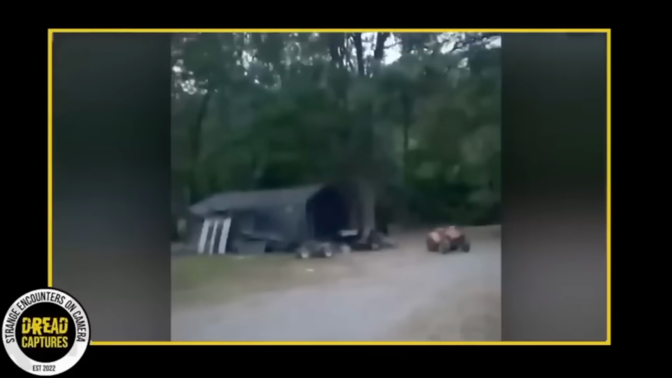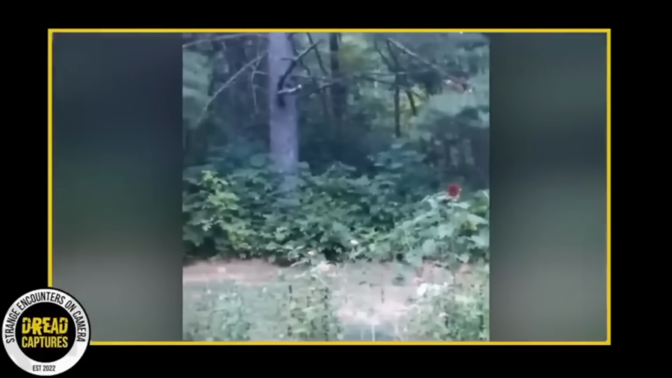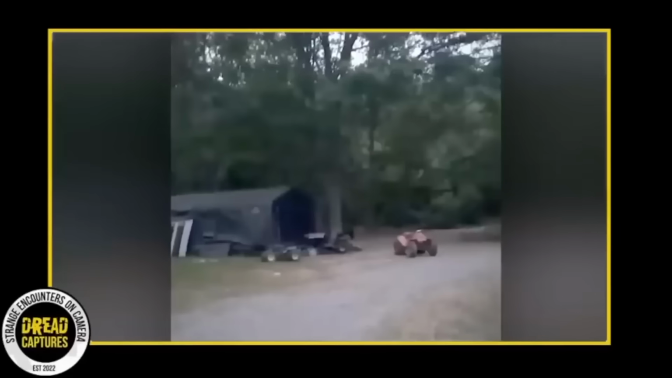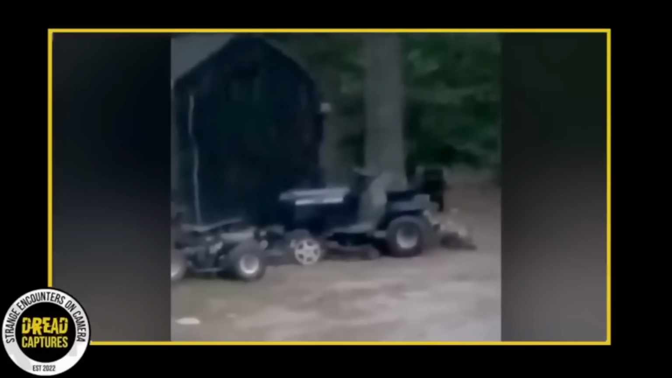What is going on? Is this an intruder spying on her children? Or is this really some mysterious cryptid or creature or misidentified animal? Tell me what you guys would do in this situation, especially if you spotted someone creeping around your family from afar. Let me know. I know what mine would be.